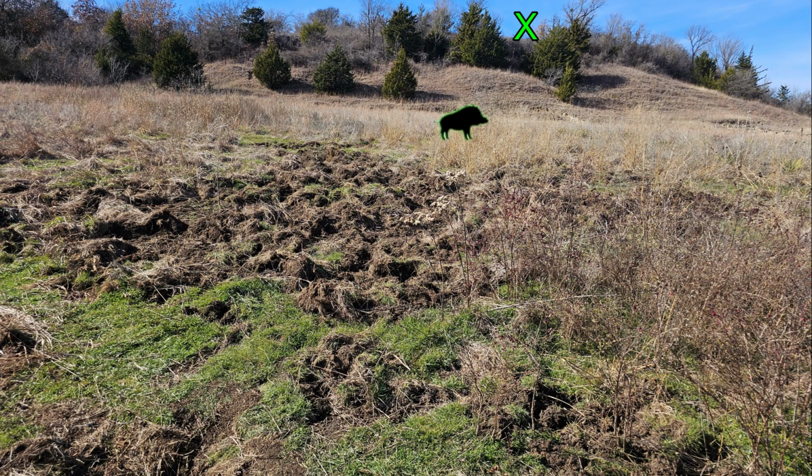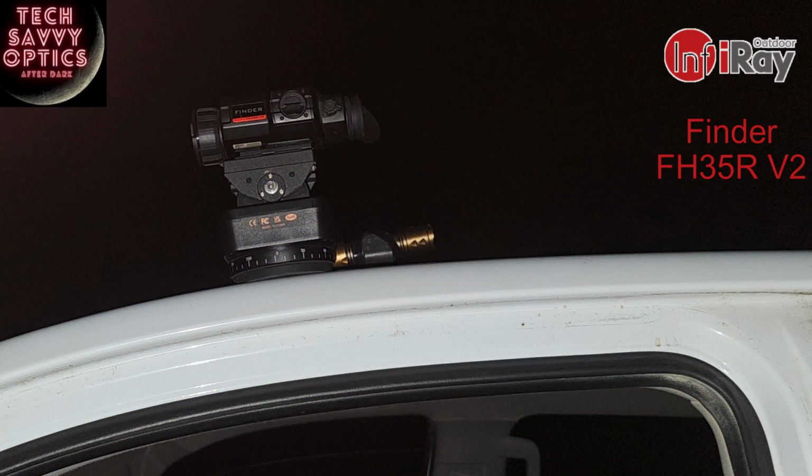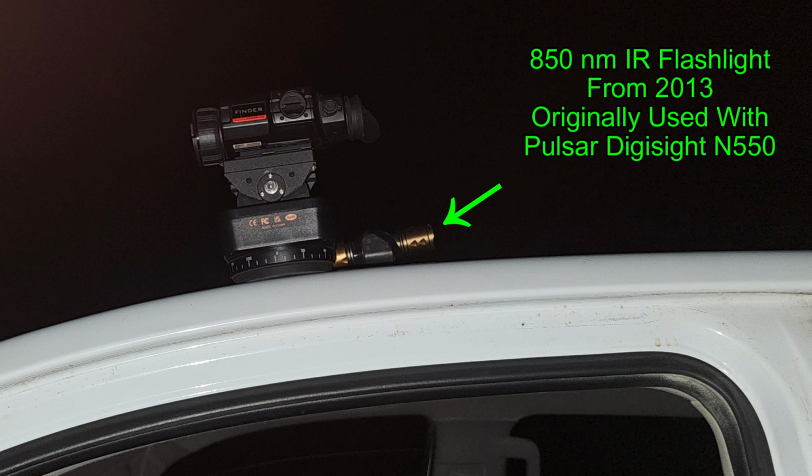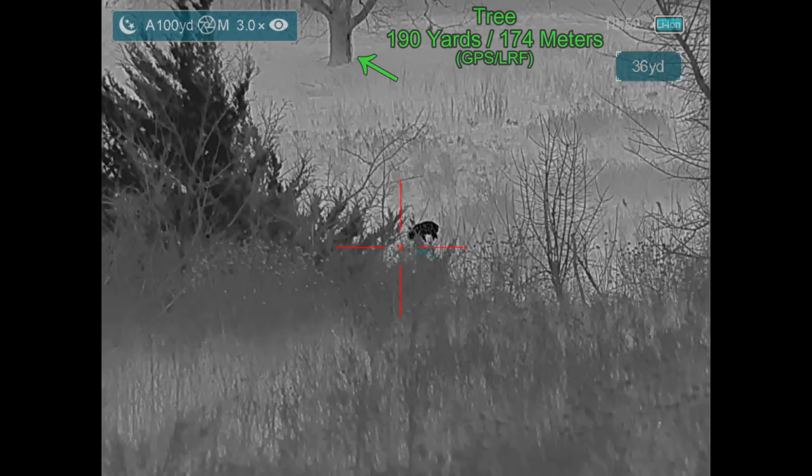The X is where I was up on the ridge, and that's the location of the hog there in the middle of the picture. And I've got the InfiRay Finder from Tech Savvy Optics pointed down at that area looking at the 190-yard tree, while I'm looking out the window to the big field and to the bluff off to the west. So there's the 190-yard tree. I see the hog come in, I get out, I get on my rifle.